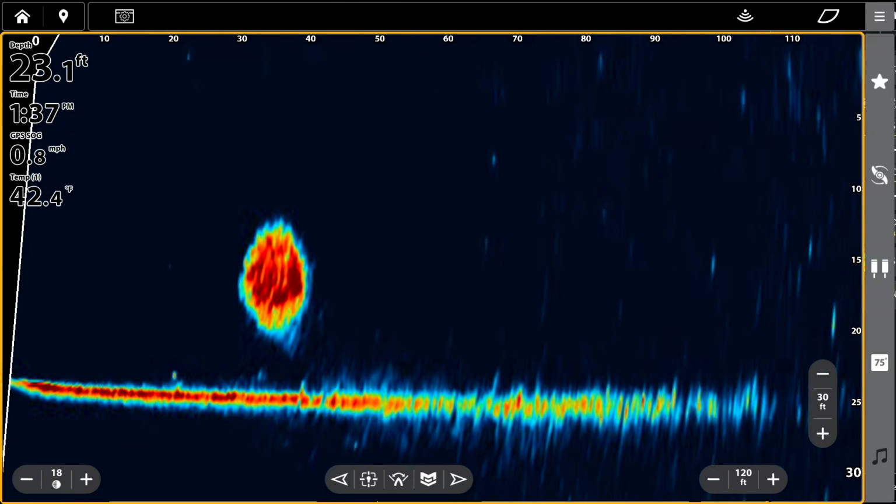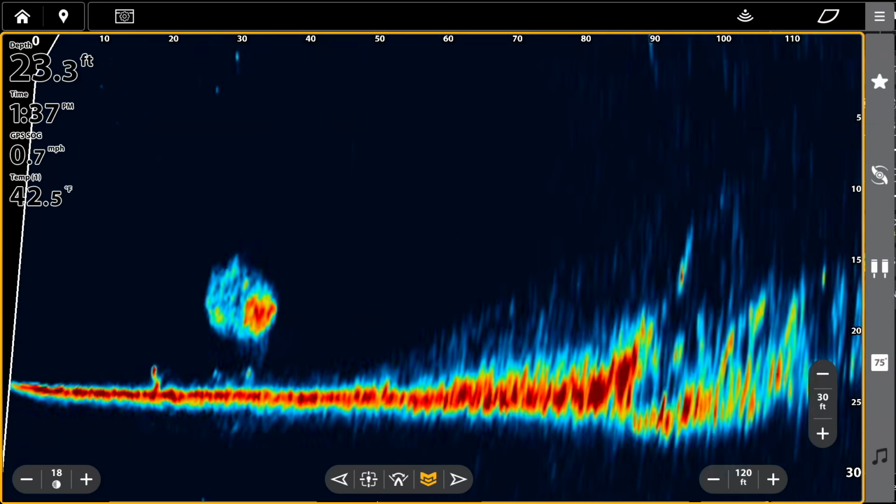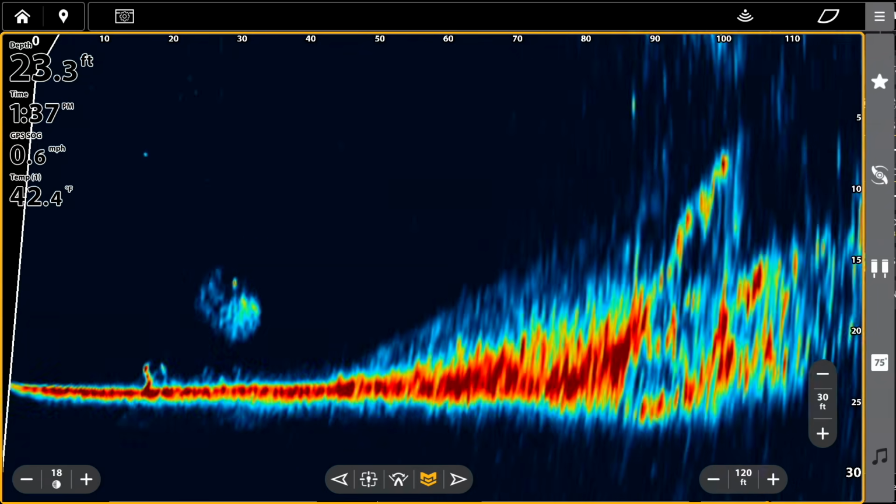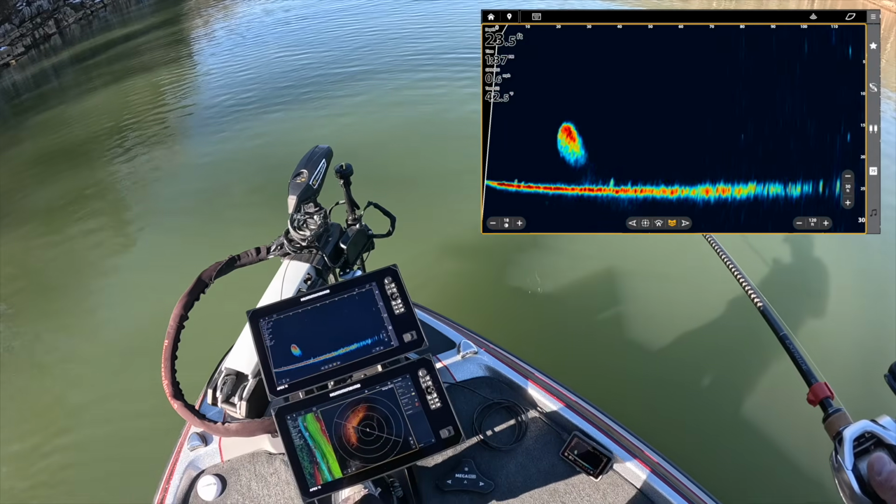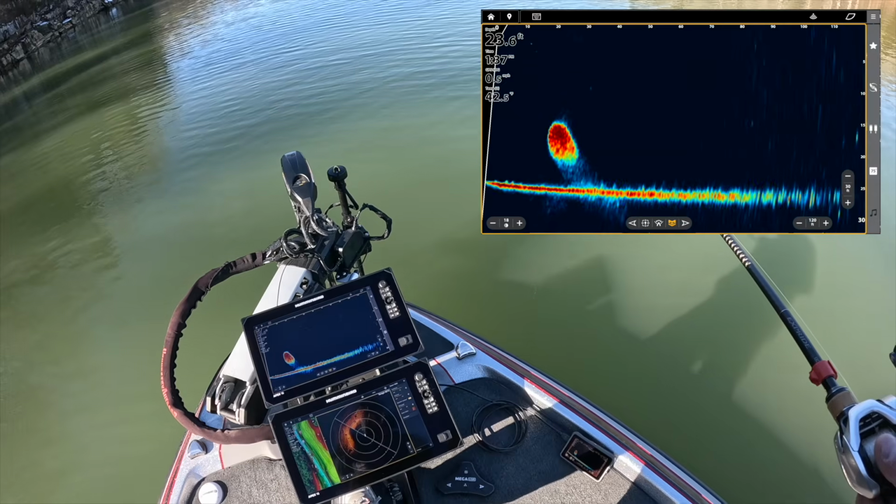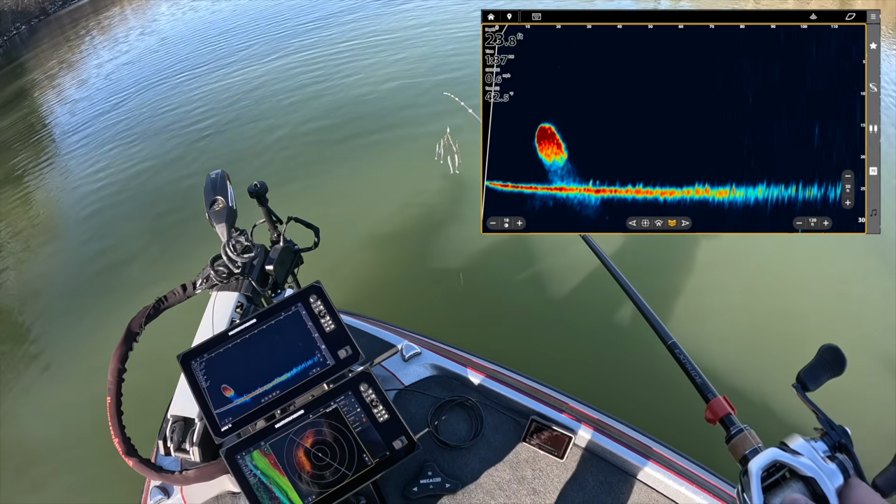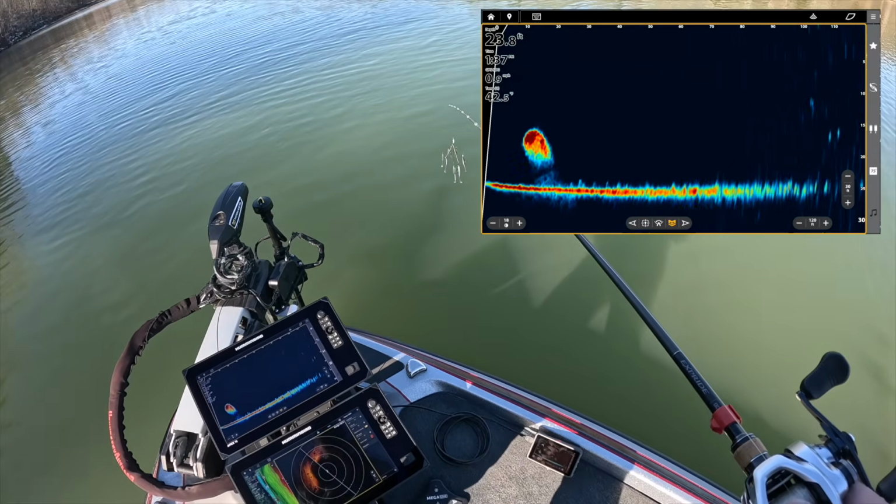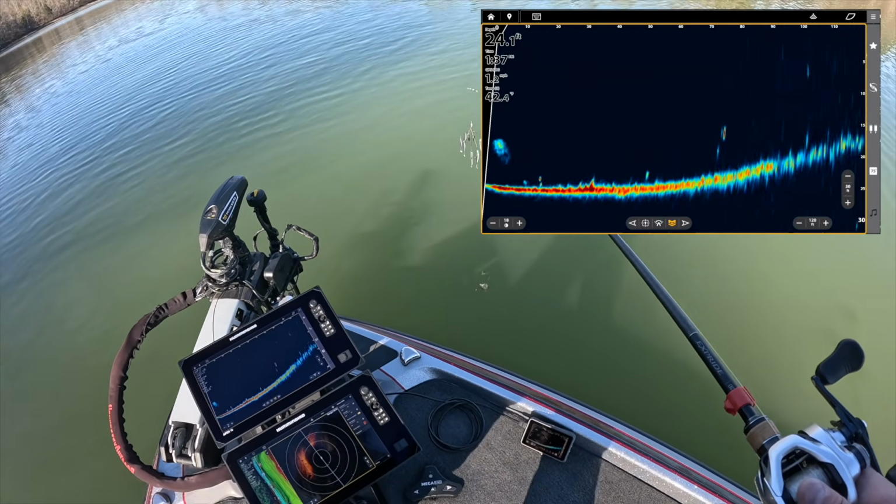Good old bait ball. Nothing on it though. Nobody home. So what you're seeing is me pan left and right. That's why that bait ball is going on and off the screen. Let's go try and find some fish. Nobody's home this morning on these guys. There's a couple out there. 80 foot.